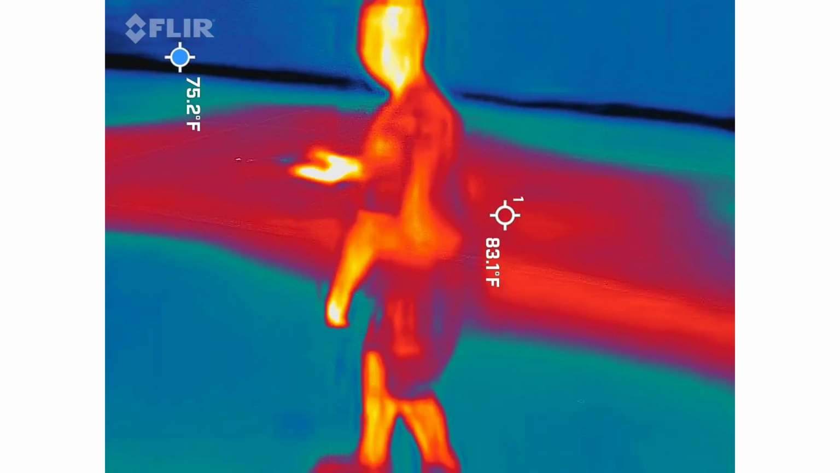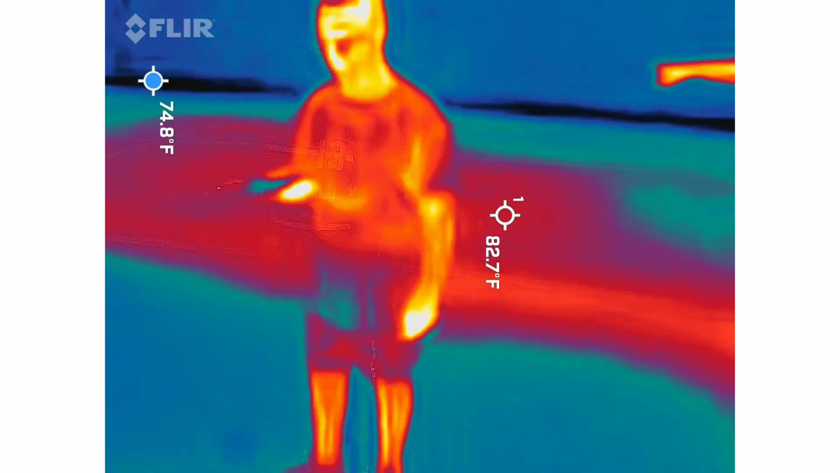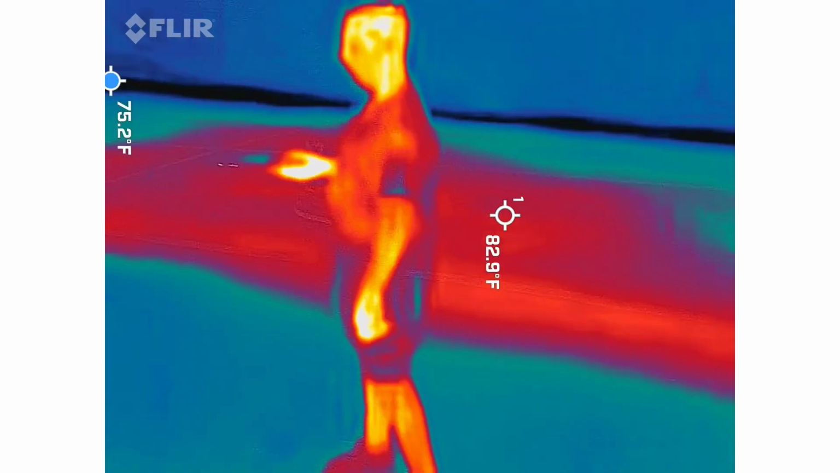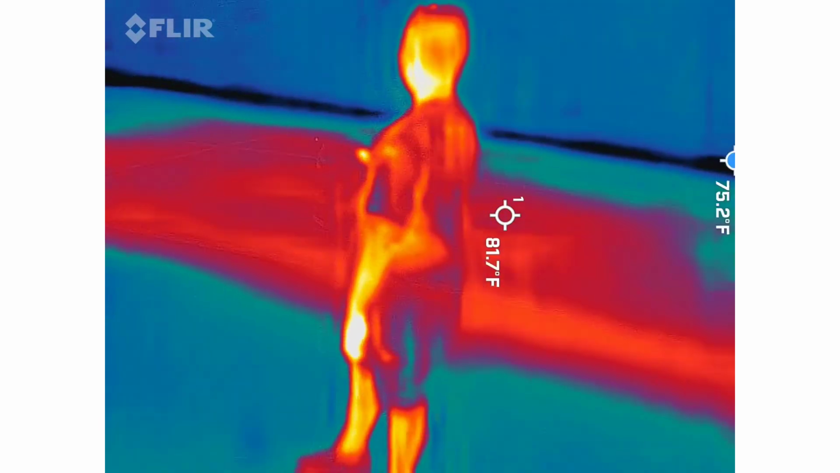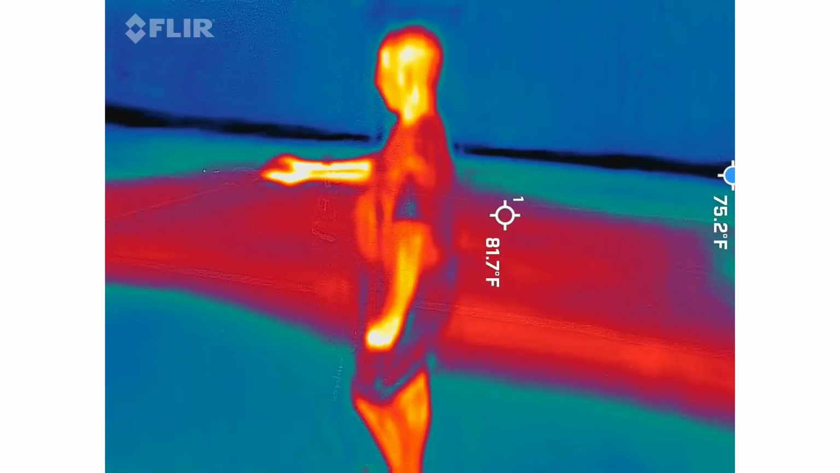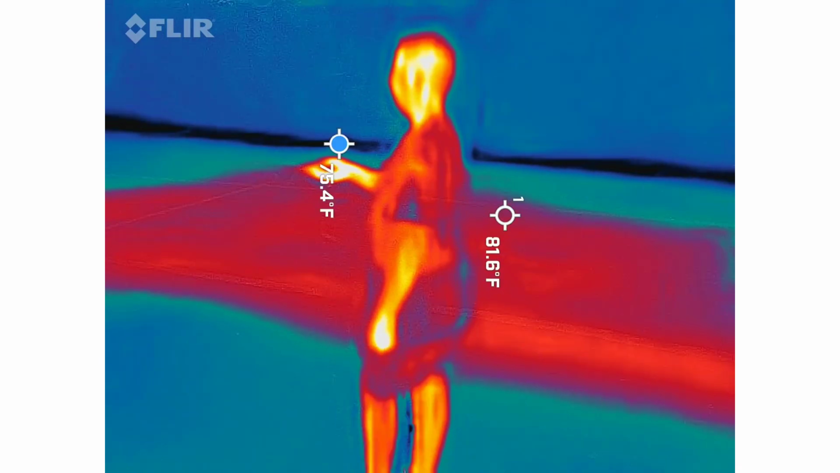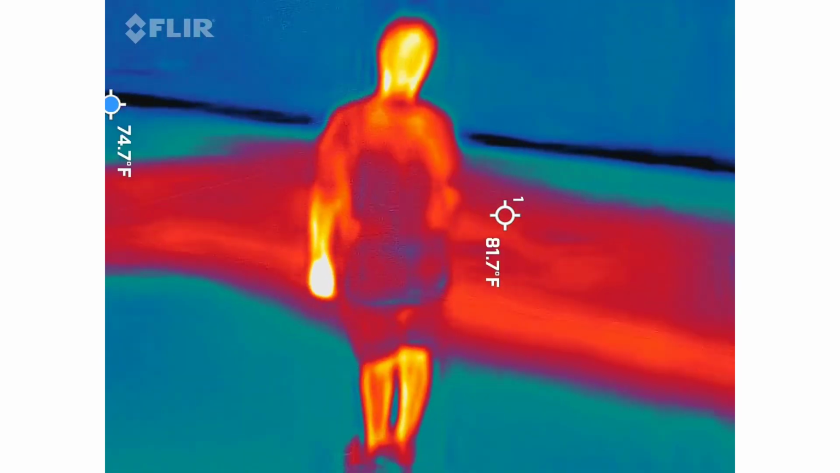I'll put the thermal on you for a bit and see. He was over there and it was just being fast. It just kept going. Well, I turned it off and turned it back on, but it wasn't really giving anything. I'm pretty sure the numbers are not 0, 8, 9, and 6.